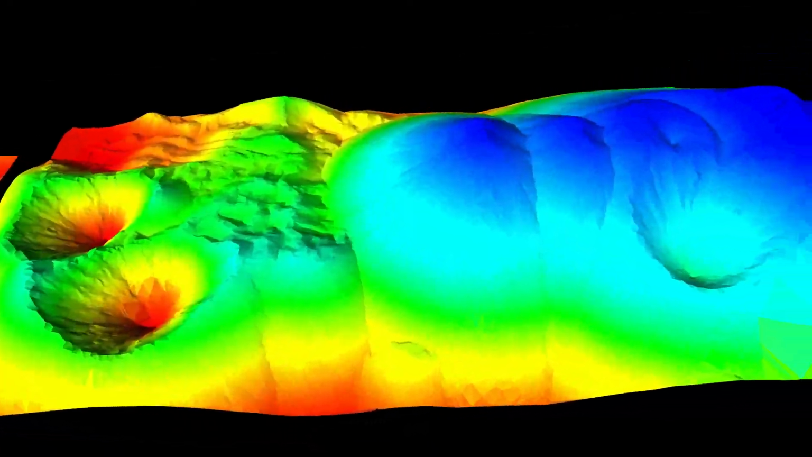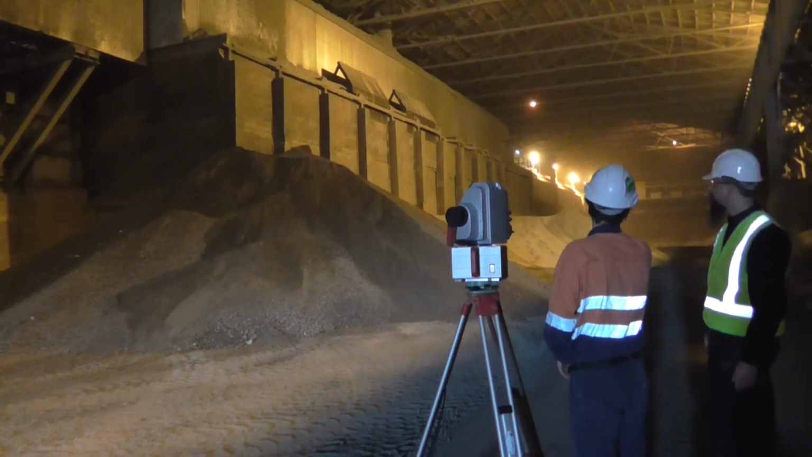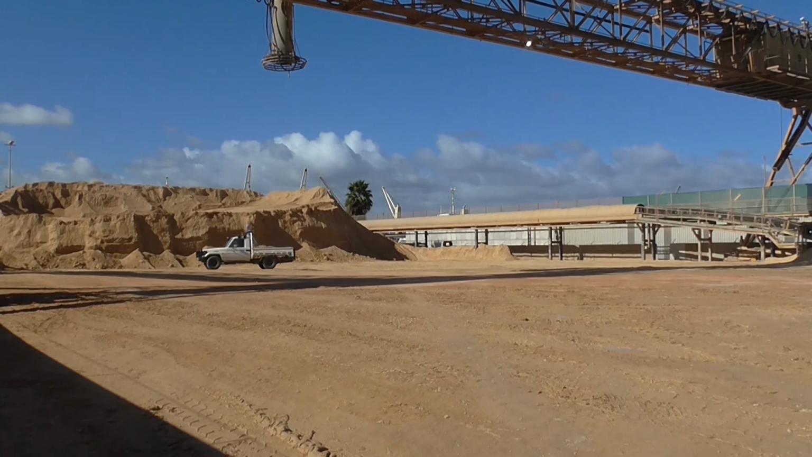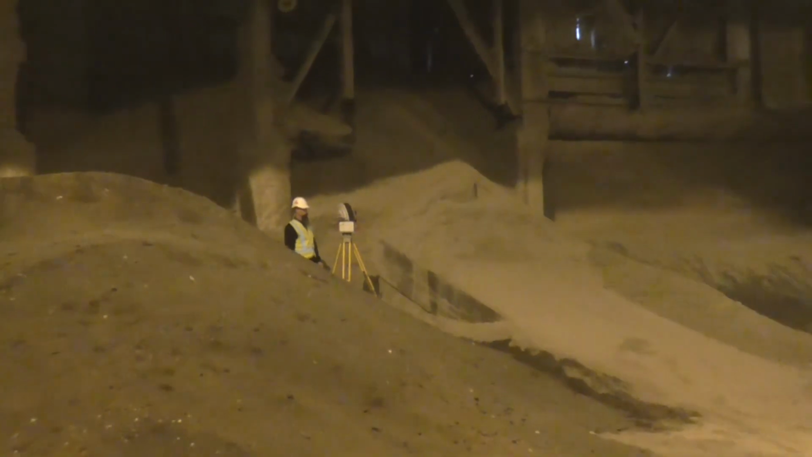Maptek I-Site technology is the ideal solution for fast, safe and accurate stockpile measurement. The I-Site system is portable and easy to use in a wide range of environments. IP65 rated I-Site scanners work in difficult, dusty conditions.